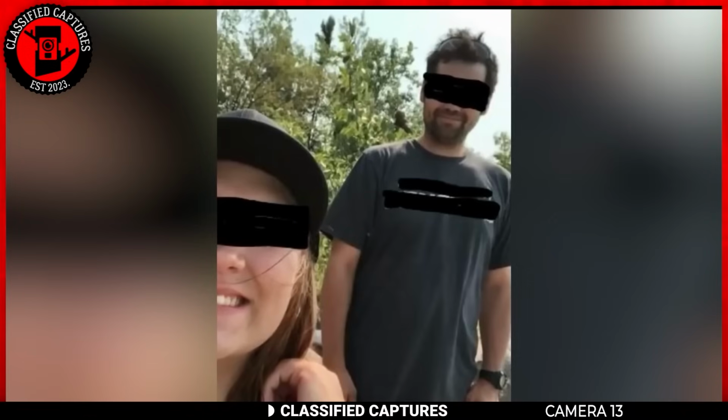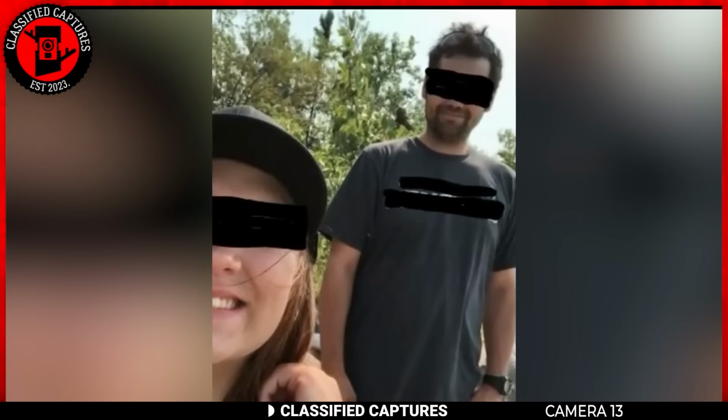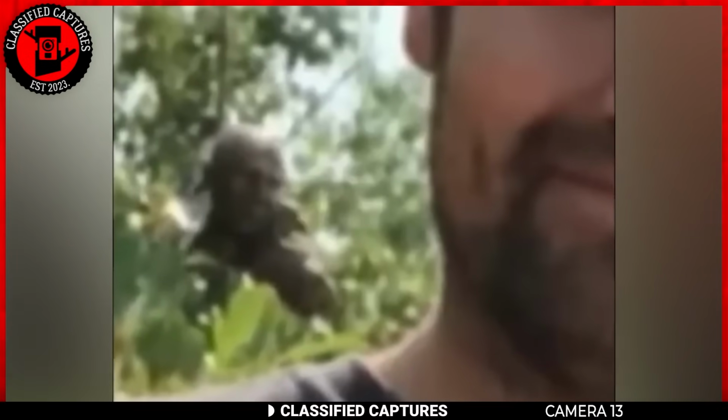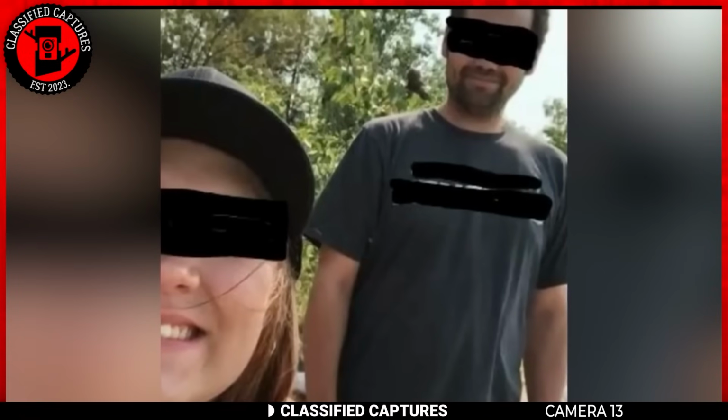The sheer height of the trees in comparison to the creature suggests that it could be anywhere from 7 to 8 feet tall. Perplexed, the couple couldn't identify the creature and were left to wonder, what exactly did they capture in their photo? Is it a paranormal entity? Share your thoughts.